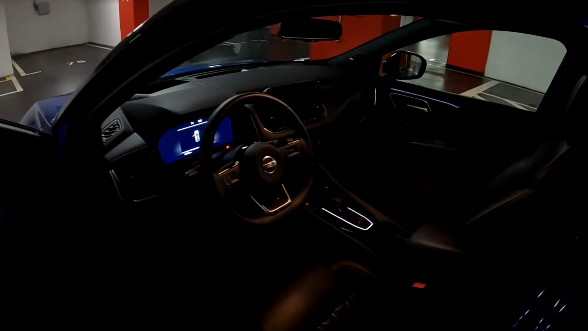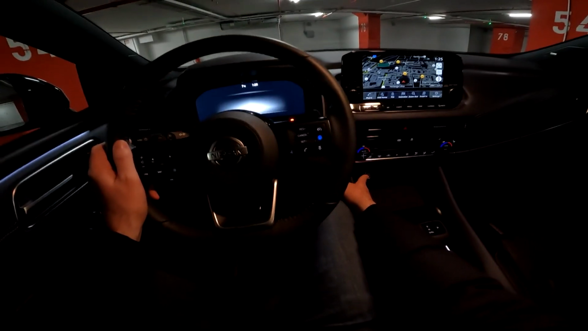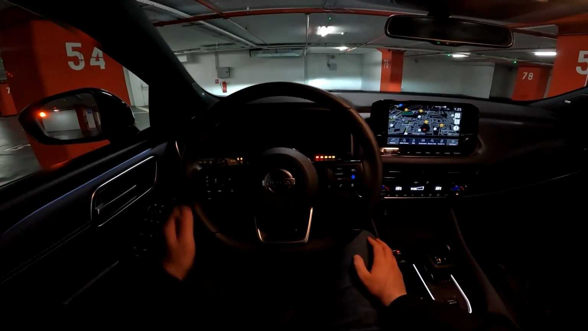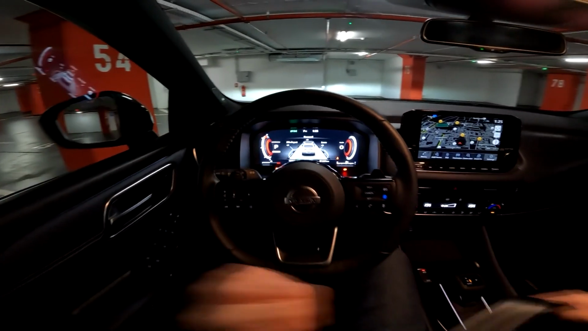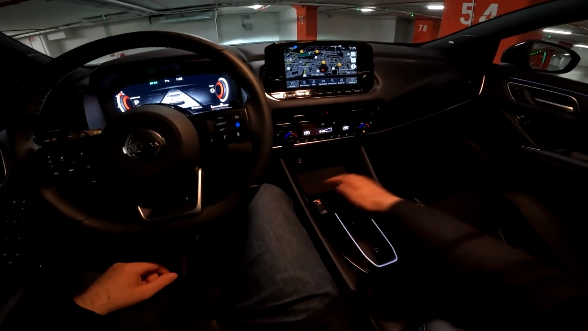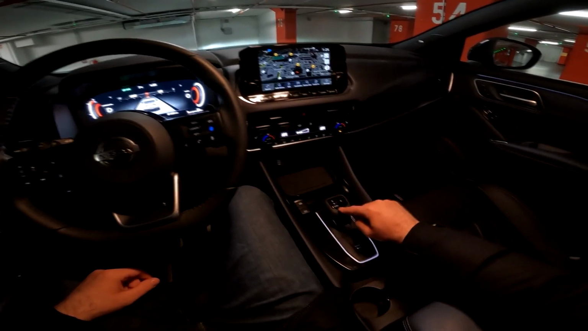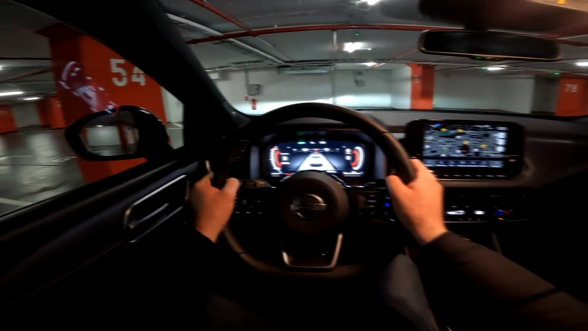So let's see it from driver's perspective. And this is the view in front of the driver. I will start it up. Comes to life. We have a cool animation on the digital cockpit. We are ready to go. Put it to drive. This is the Xtronic CVT, and yeah, well, let's go.